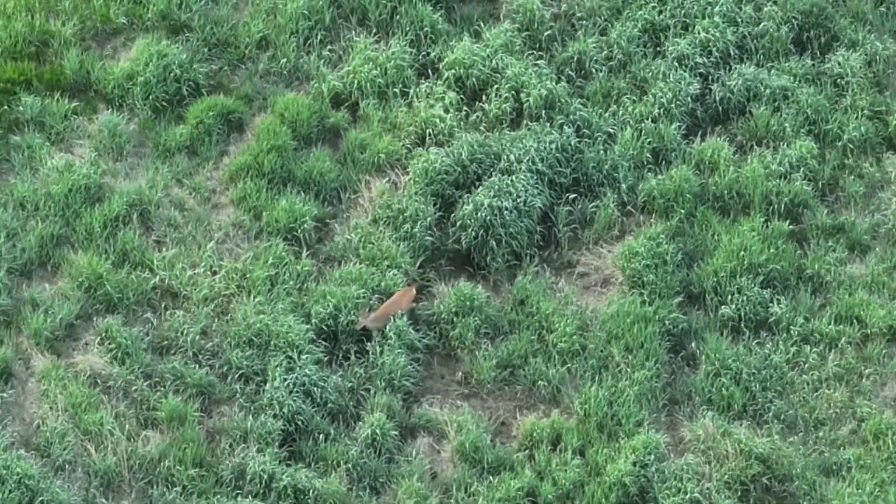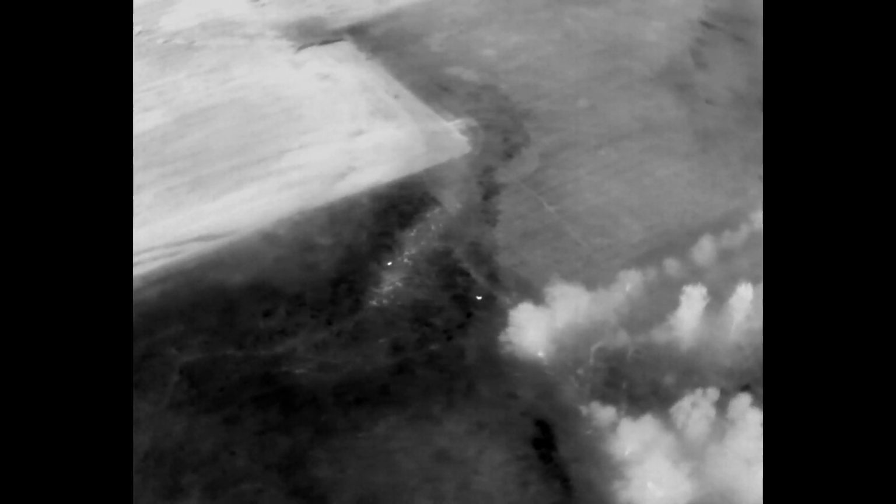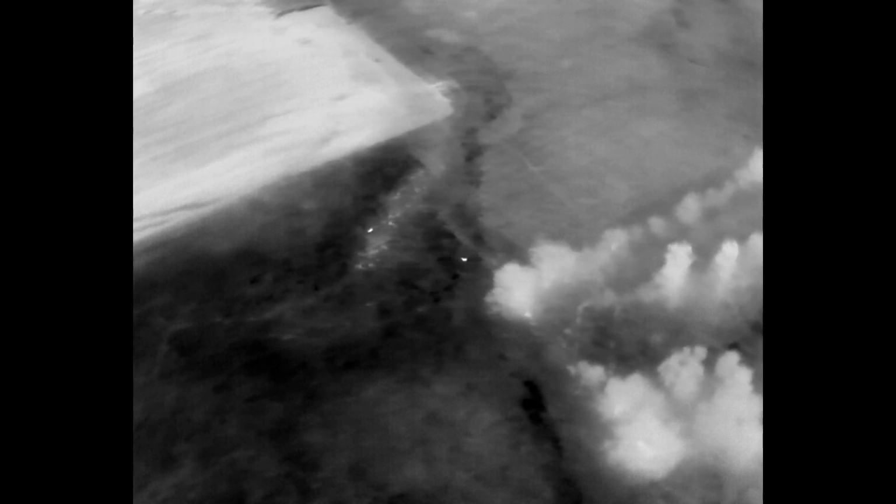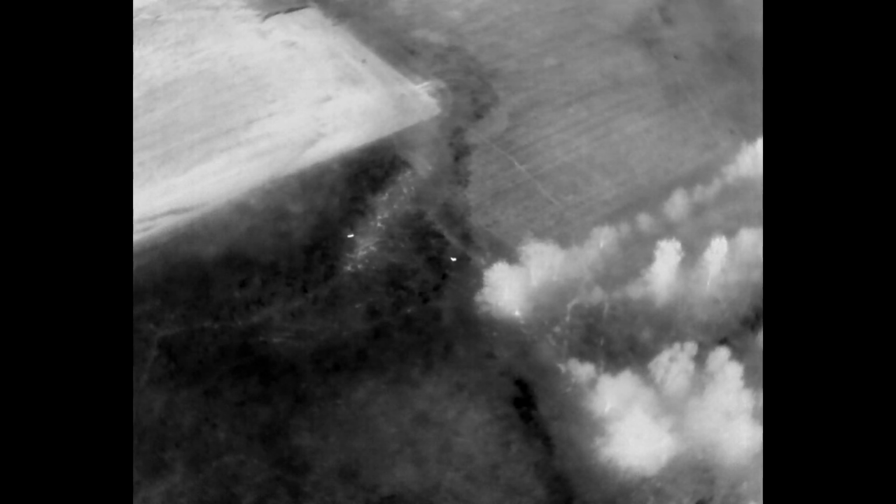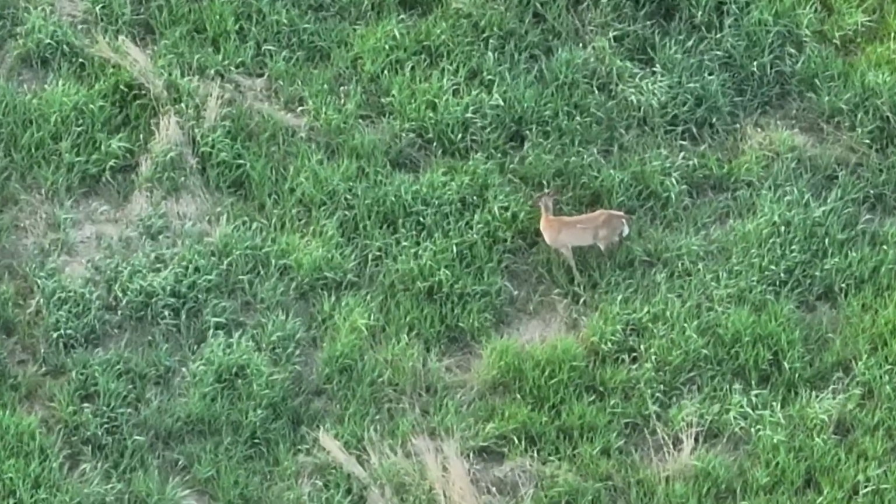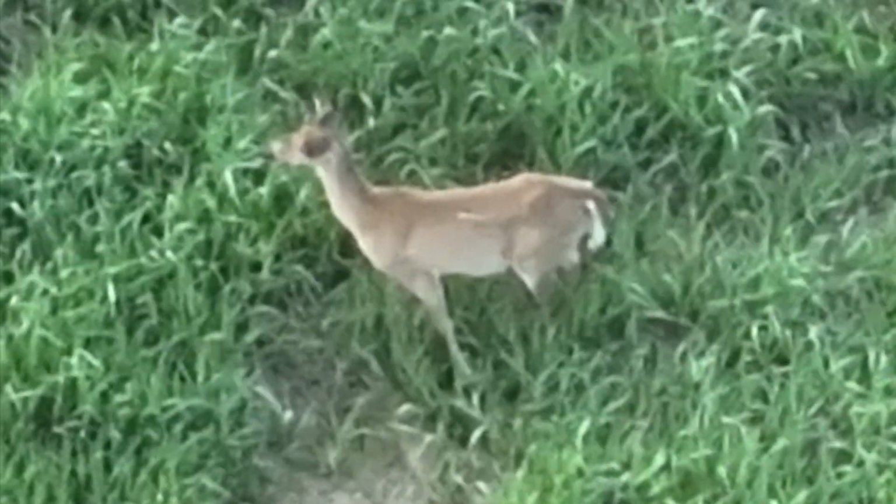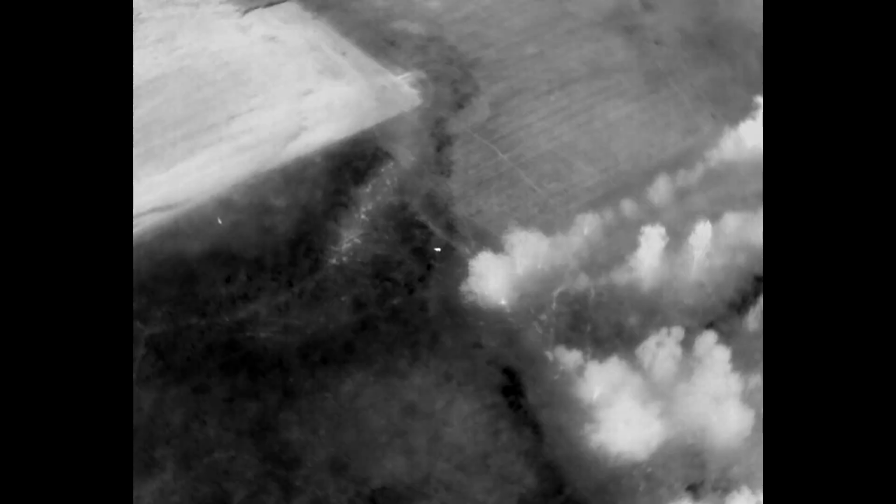And what we'll do next is we'll process this deer's traveling partner here, which we're hovered above now. So here is the second deer in this grouping, and we'll do a little zooming to make sure that this deer doesn't have a fawn, and probably determine as well that this is an antlered deer, a yearling buck, and we'll move along processing further.